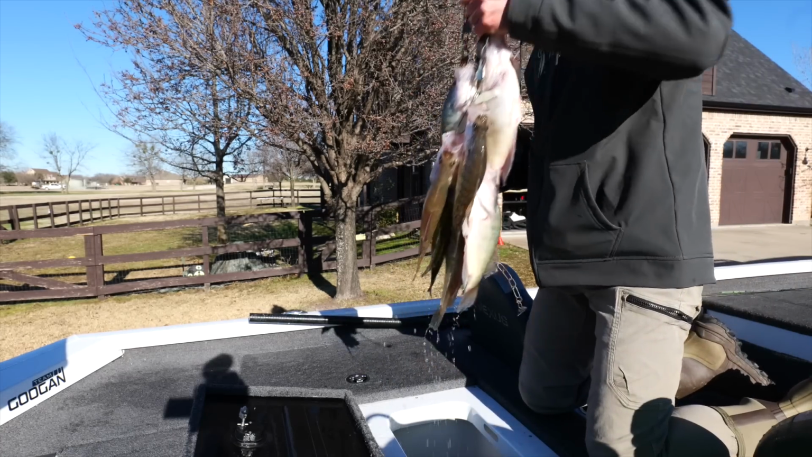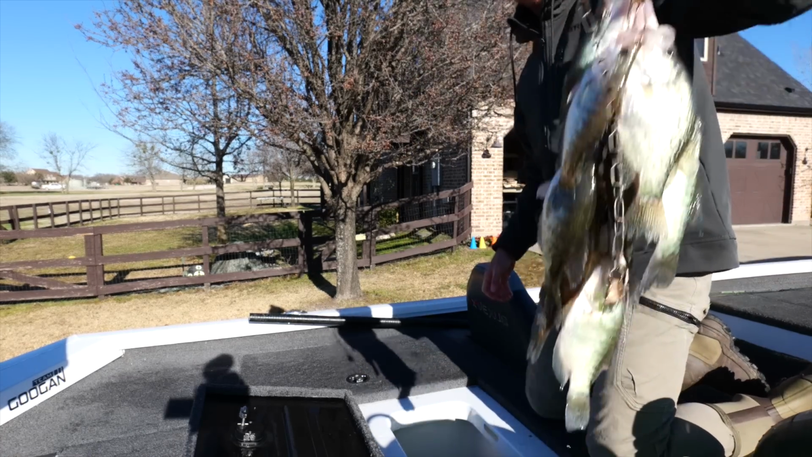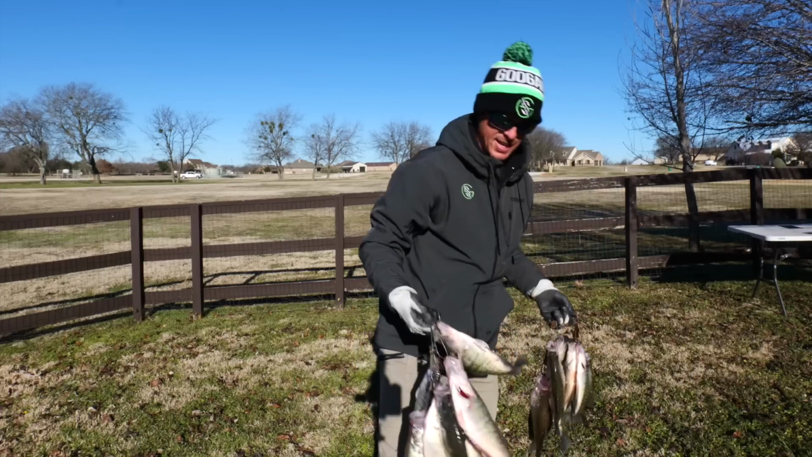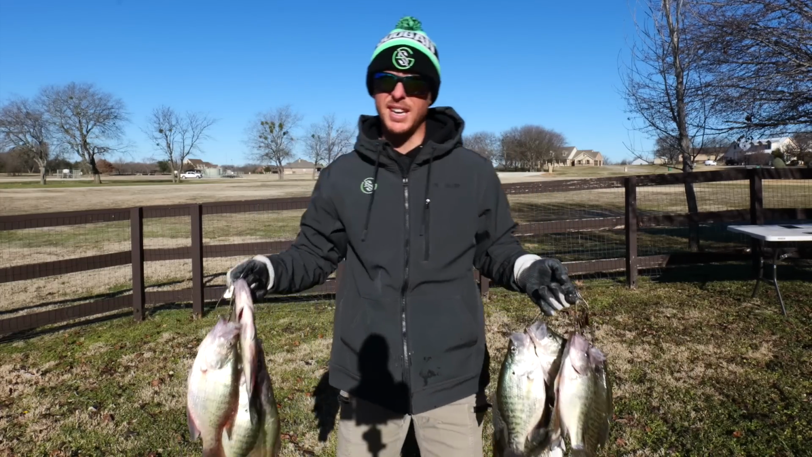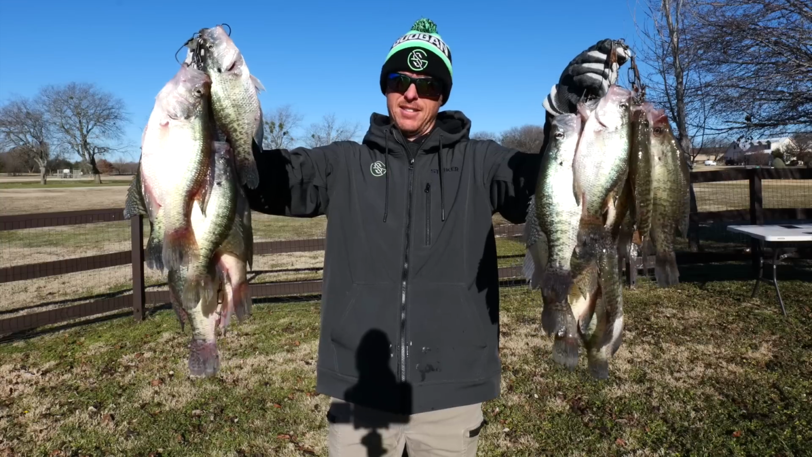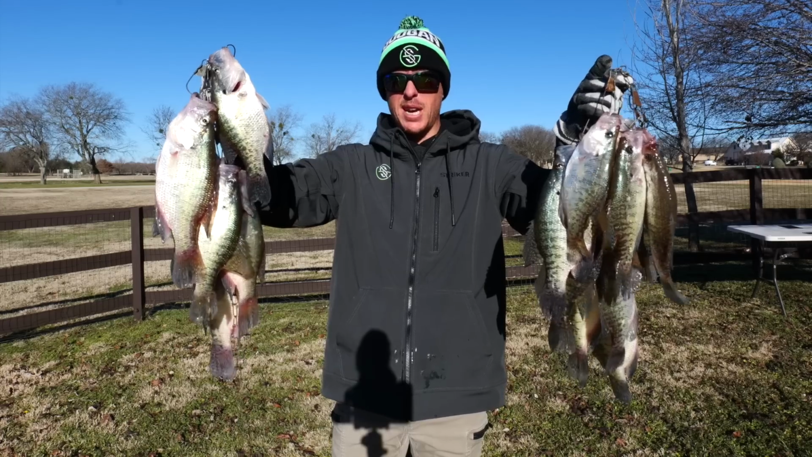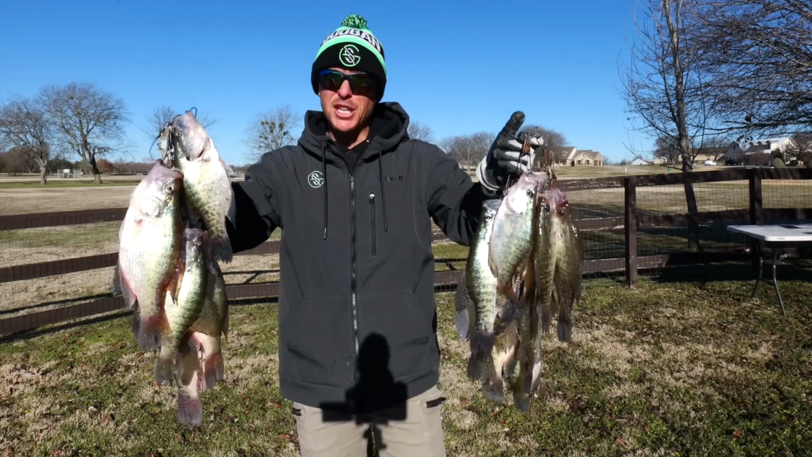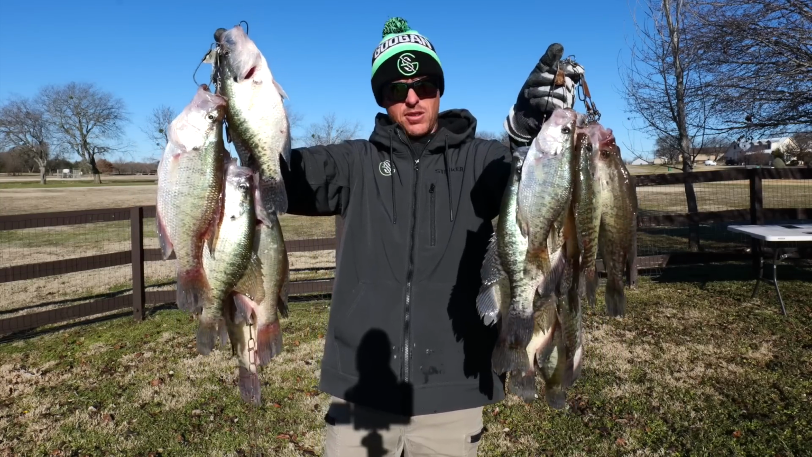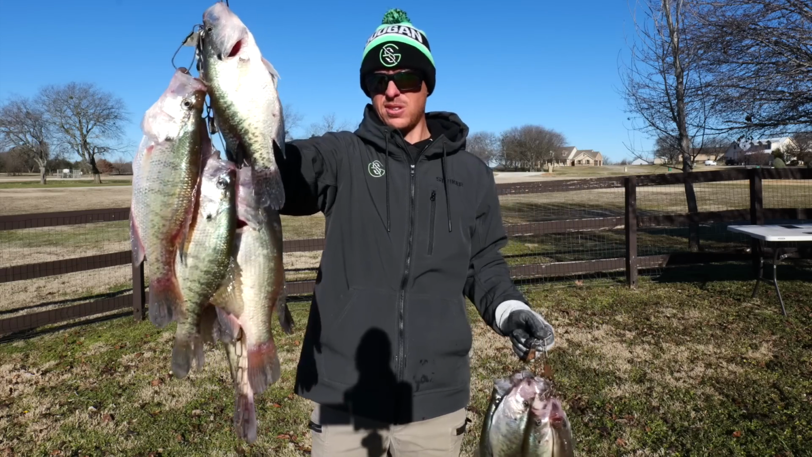7, 8 on that one. 11. So we had 19 crappie. I take pictures on stringers because one day in my shop, I want to have some old photos like these, have them done in black and white, so they just look like fish killer city, man. Some dandies in there, some nice decent eaters, and then some standard unit, 10.5, 11 inchers.